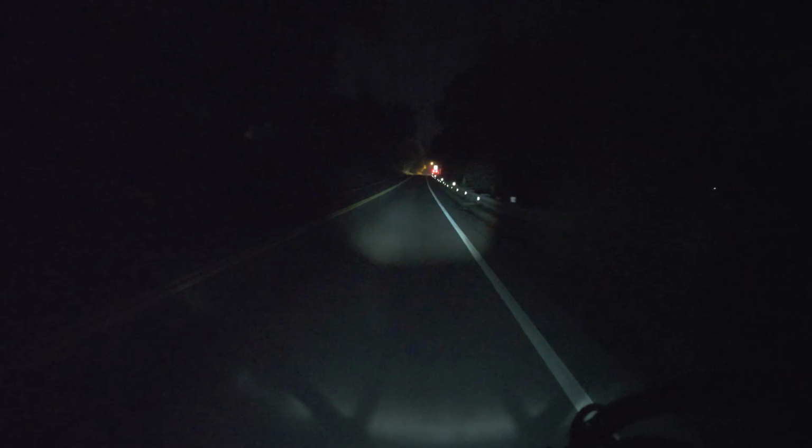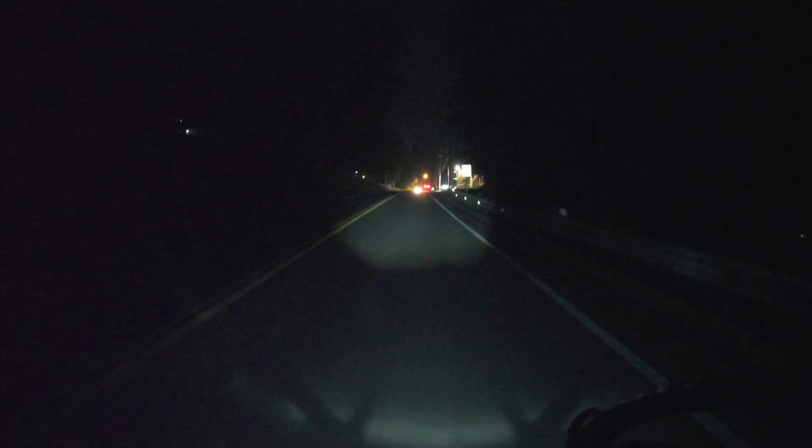Moving. We are moving. 30 miles an hour in a 35, baby. Let's check out this road over here to the right. And then we'll see what's going on over here.